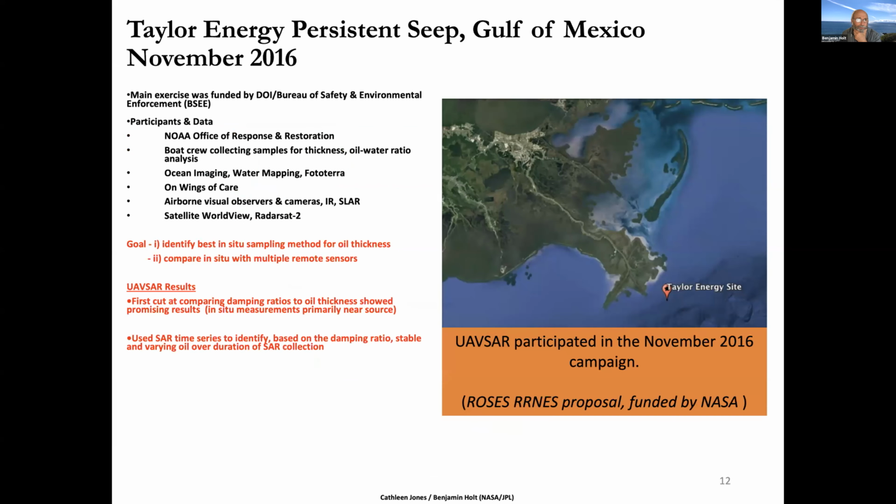So after that, we participated in a campaign with NOAA, primarily at the Taylor site in November 2016. We were sort of a piggyback flight in that campaign, which was designed to identify the best methods for in situ sampling of oil thickness, and in comparison with the multiple remote sensors. And our first cut at the results showed promising results using the damping ratio, which I'll show in a moment.